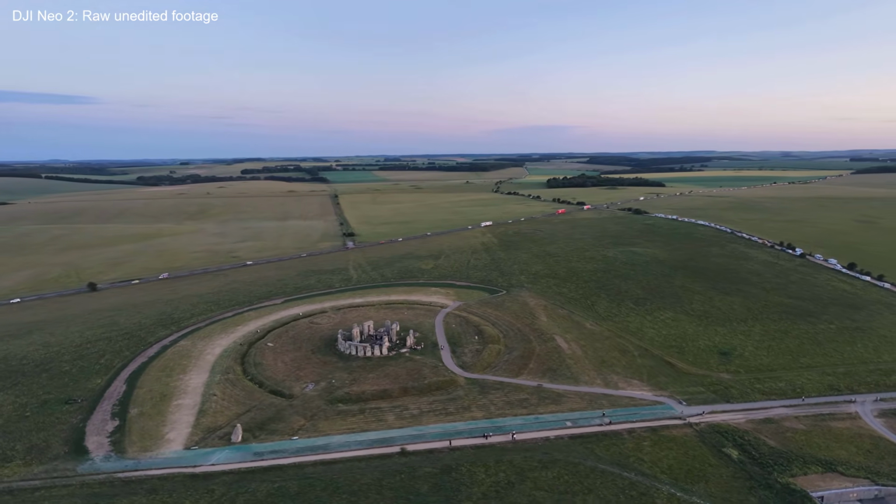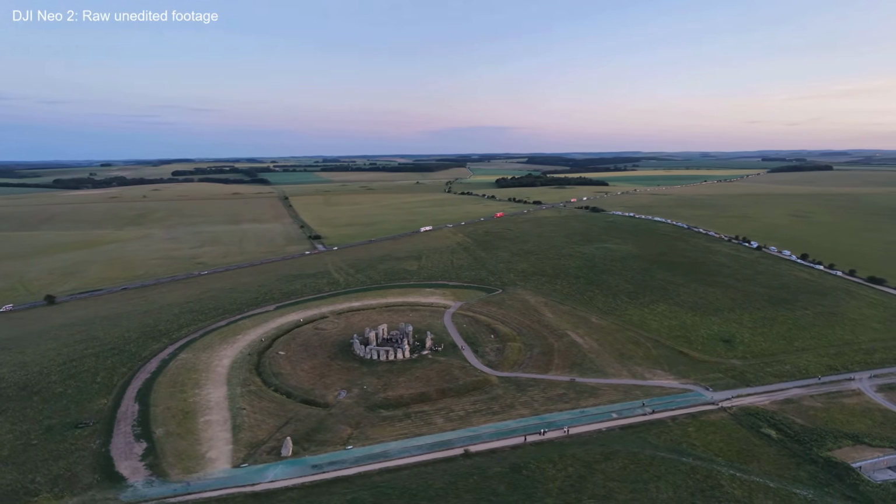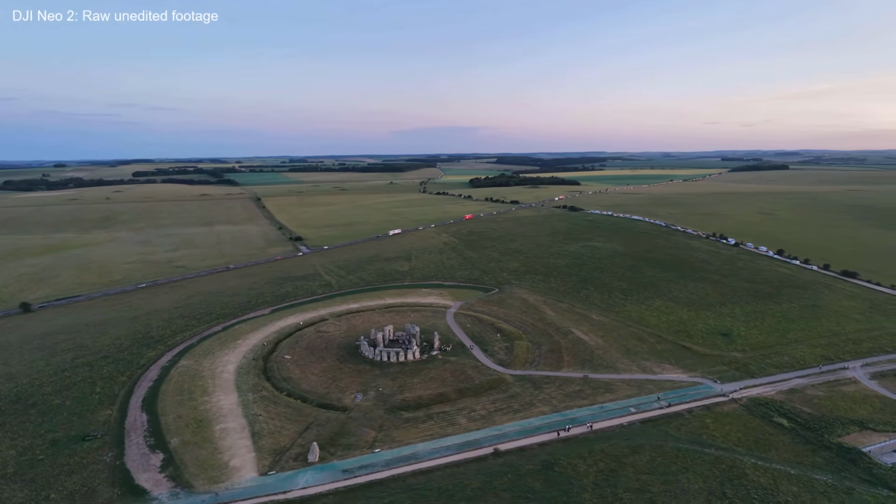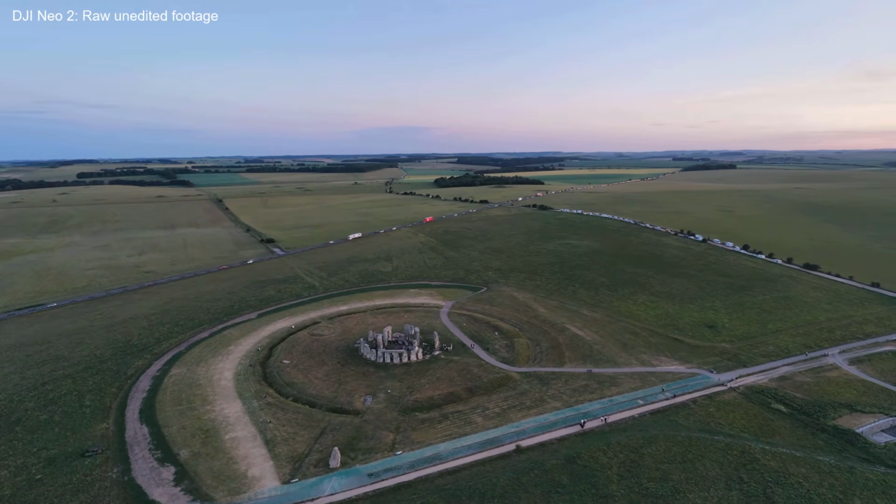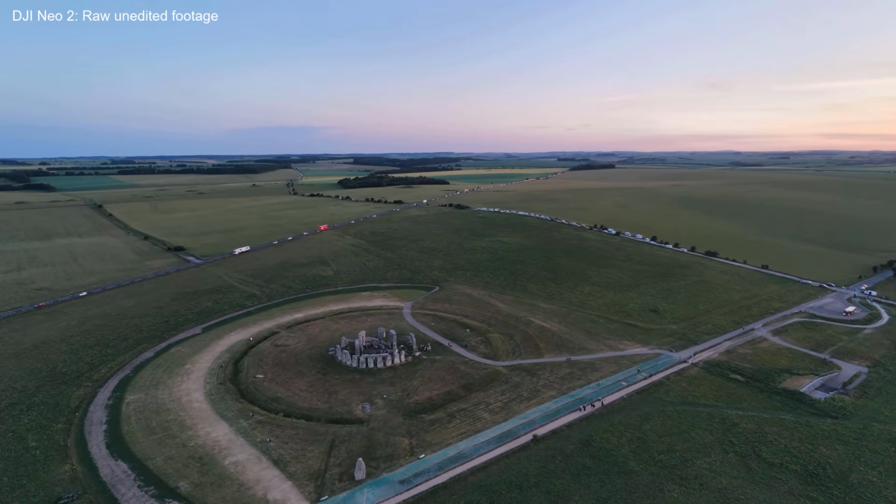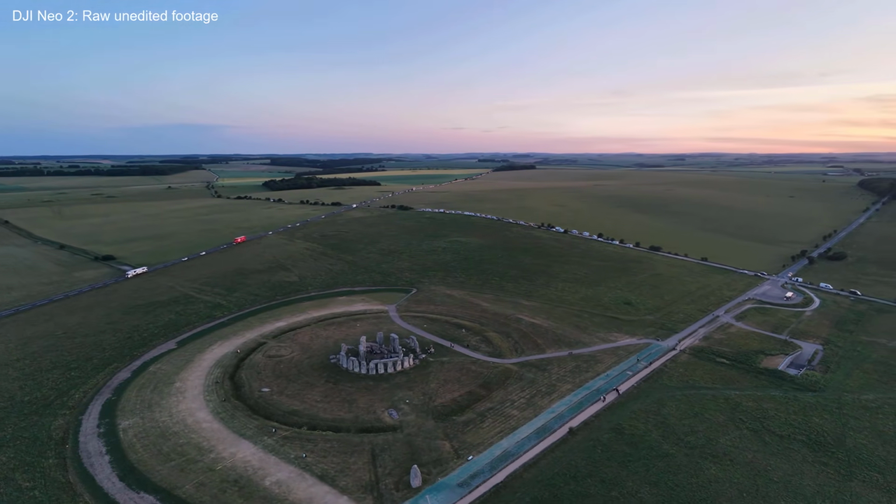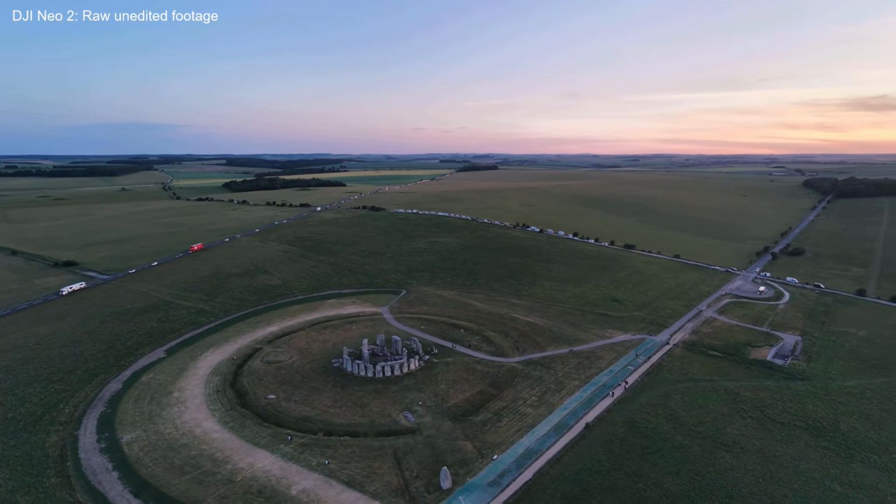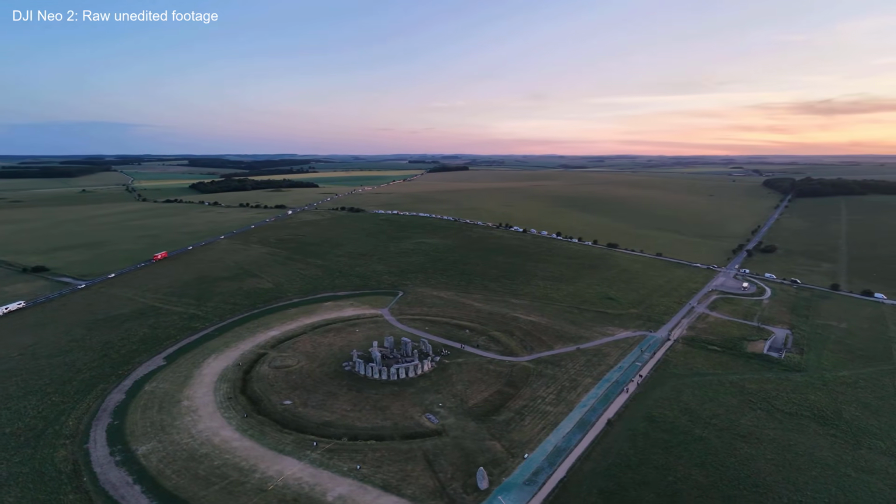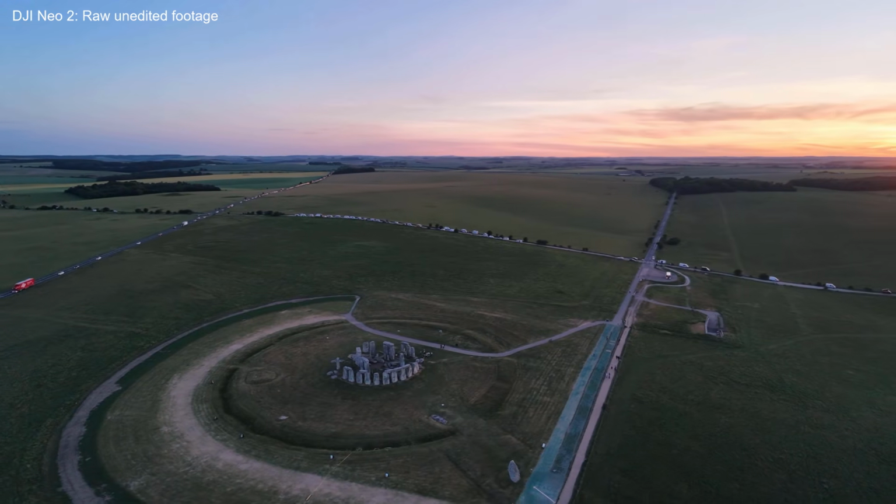I was very mindful to not fly until later in the day when the site was basically closed. There weren't thousands and thousands of tourists around, just to mitigate that risk of flying near people. And also, as you can see, I very much gave the stones a wide berth. I didn't get super close to them. I stayed a good 100 or 200 meters away from the stones. And I very specifically didn't fly over the stones.